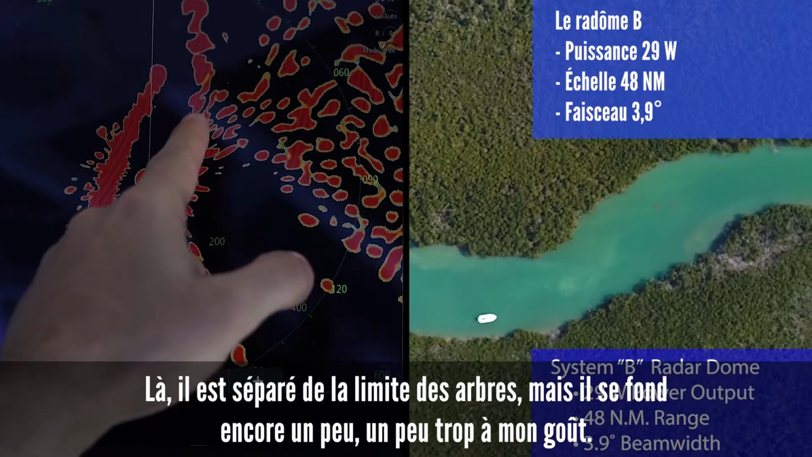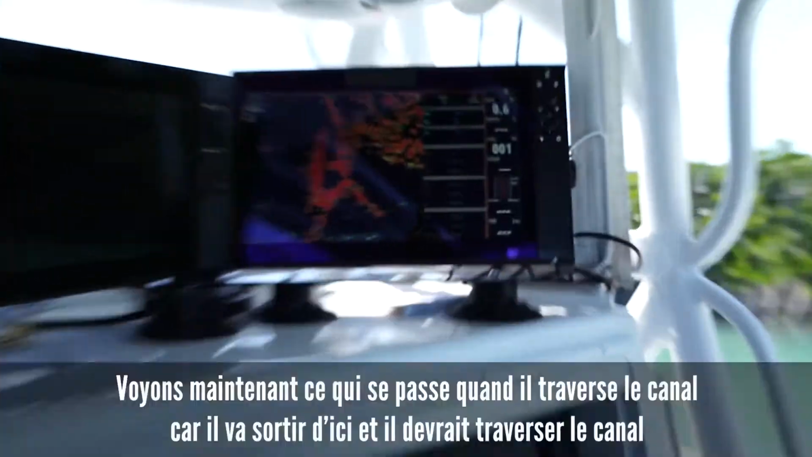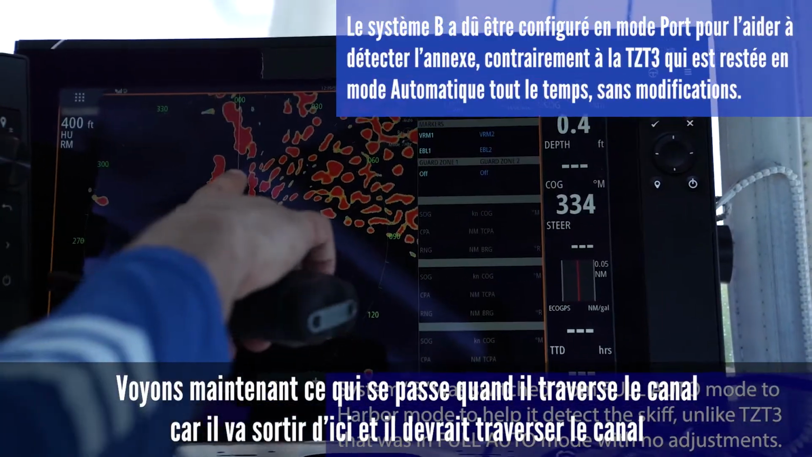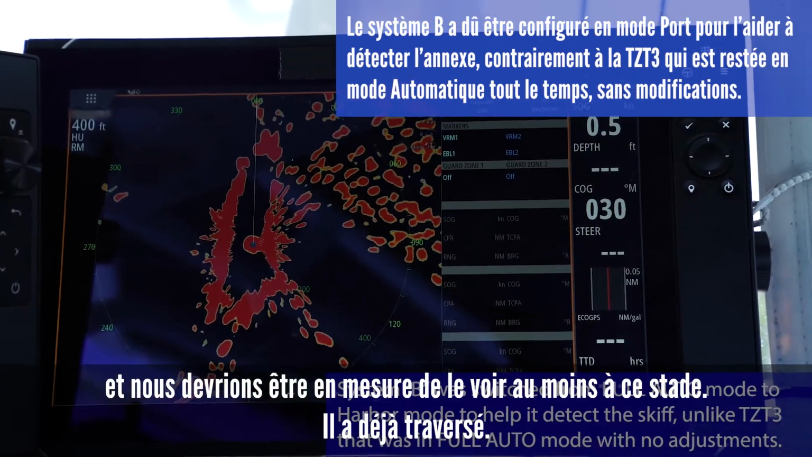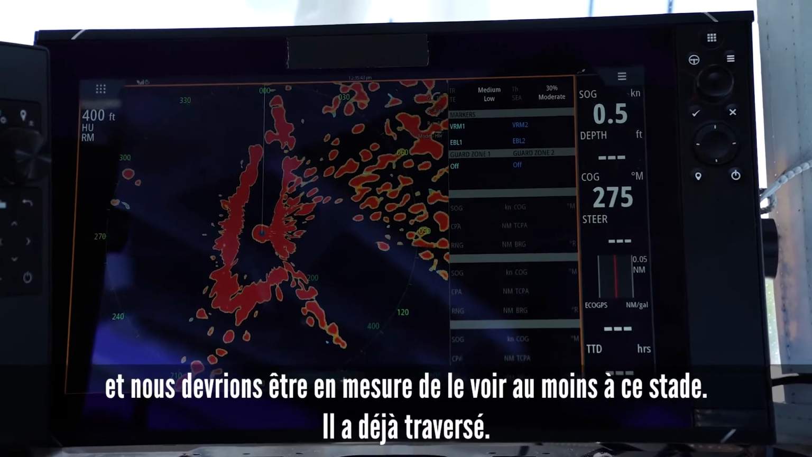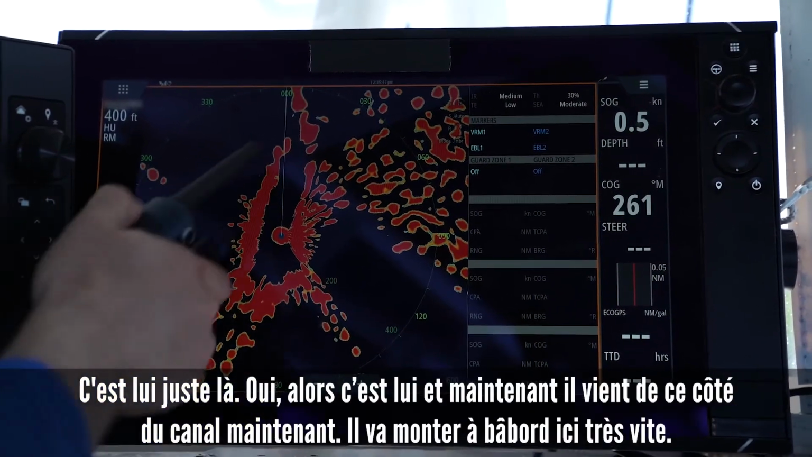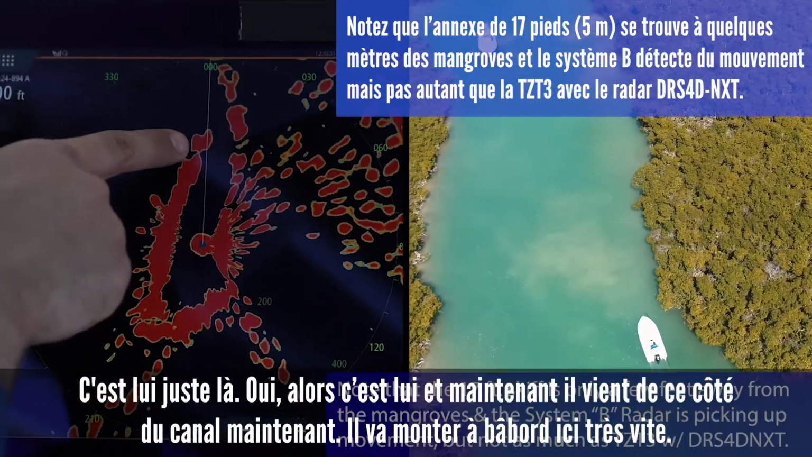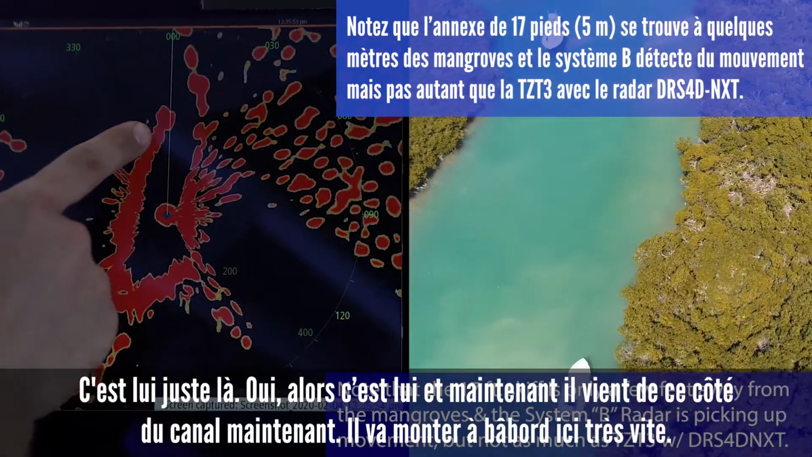There he's separate from the tree line, but he's still kind of blending in a little more than I'd like. Now let's see what happens when he crosses the channel, because he's going to come off of here, and he should come across the channel, and we should be able to see him at least at that point. He's already crossed. That's him right there. So that's him, and now he's coming down this side of the channel now. He's going to come up on our port side here real quick.